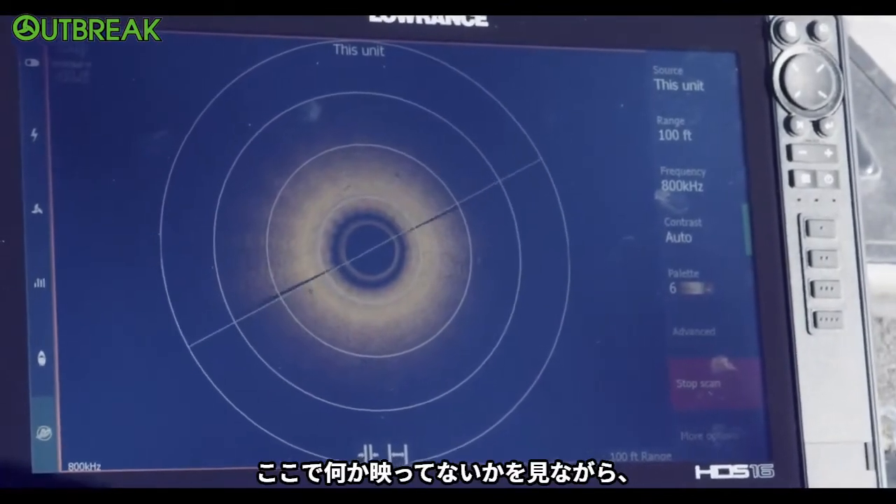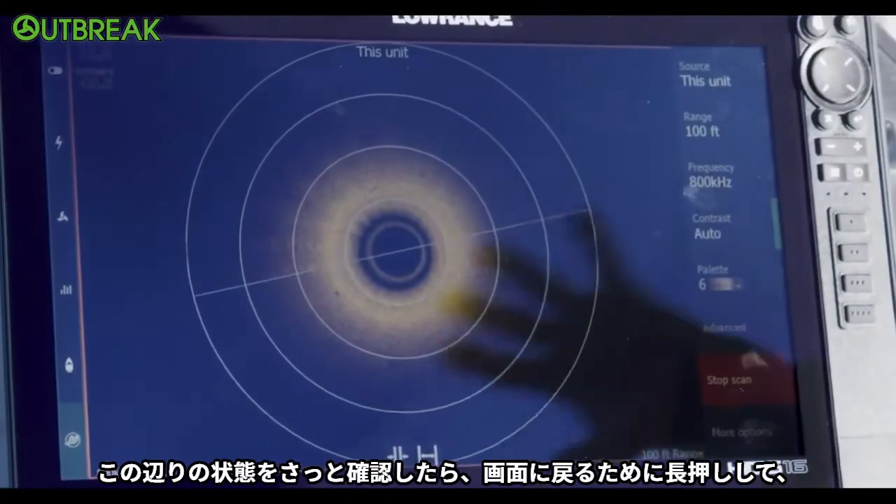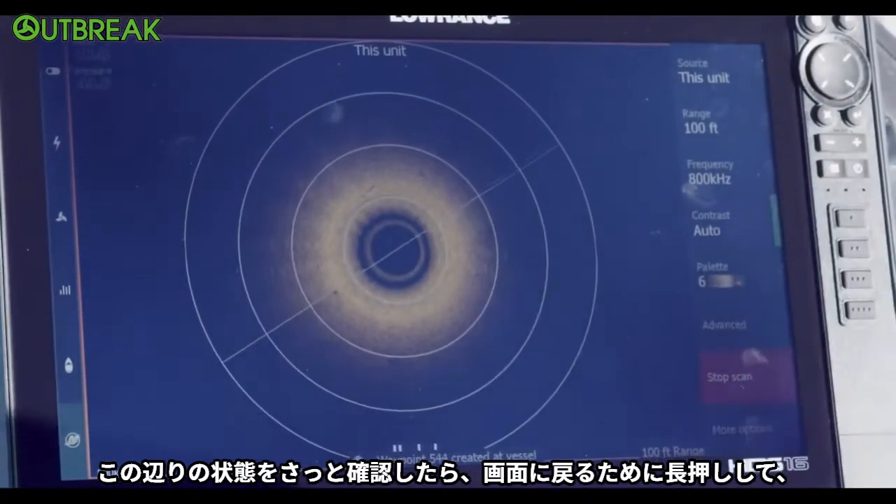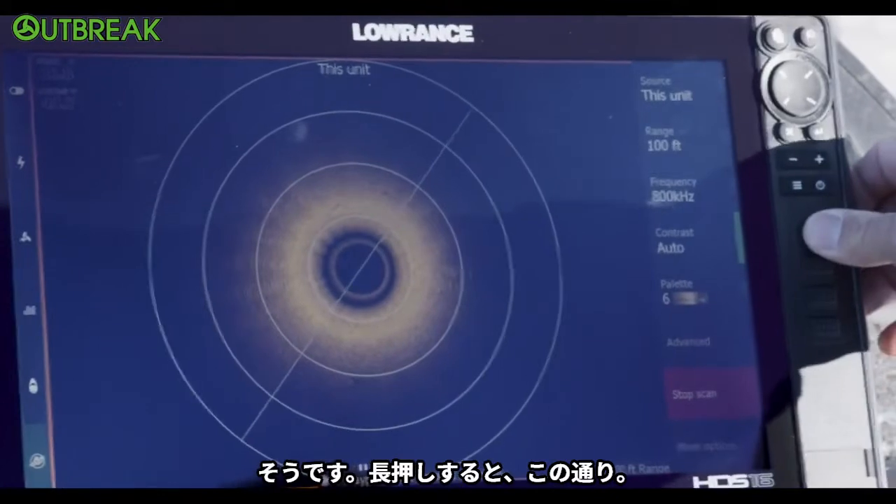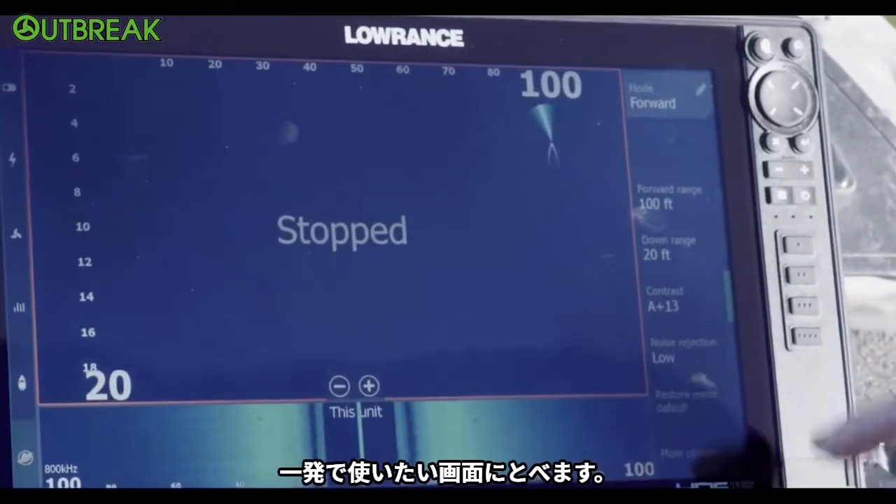All right, I was just looking to see if I had anything around here real quick. Just doing a quick assessment of my area. So then I want to go back. Oh, I got a long hold. Hold on a second. Right, press and hold. There you go. Cool. So now you're instantly right at your screen that you're going to use.